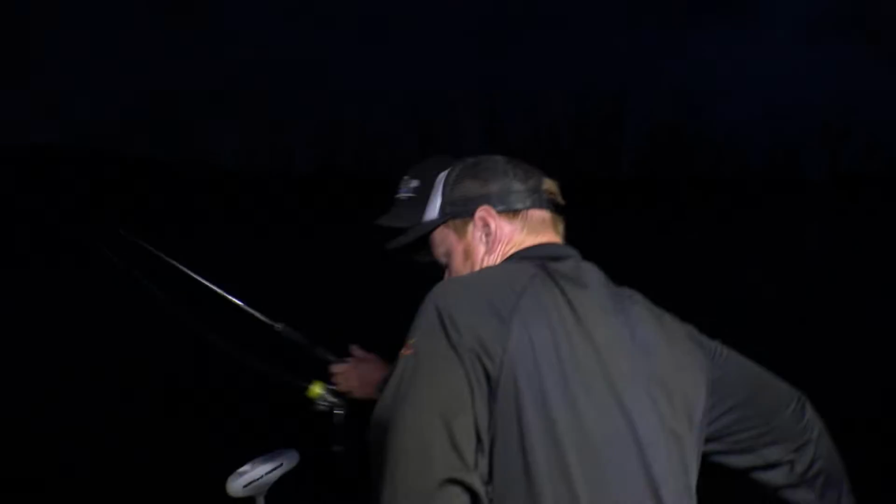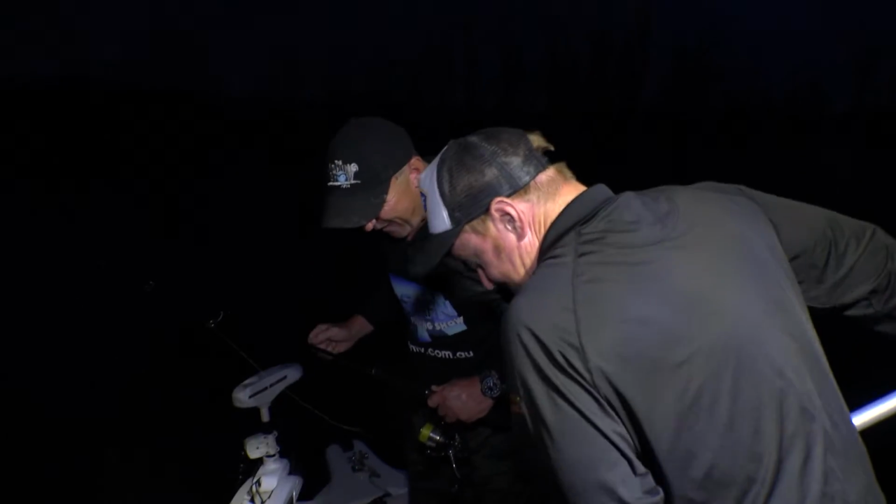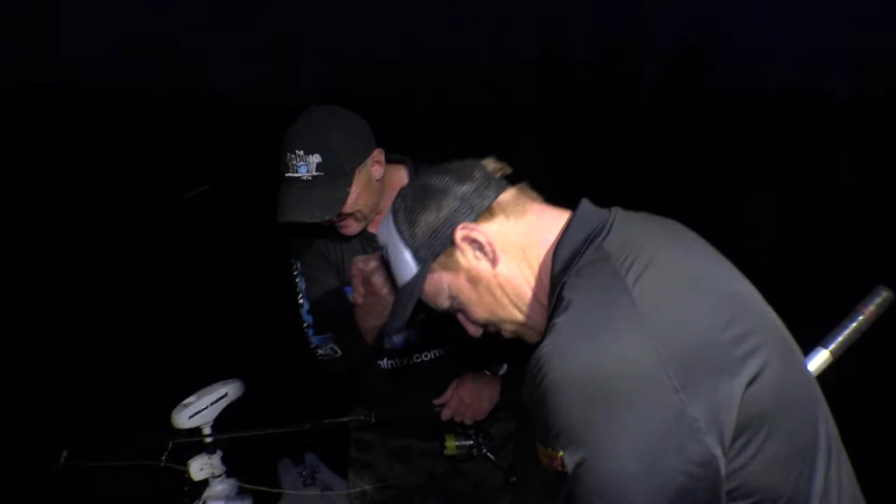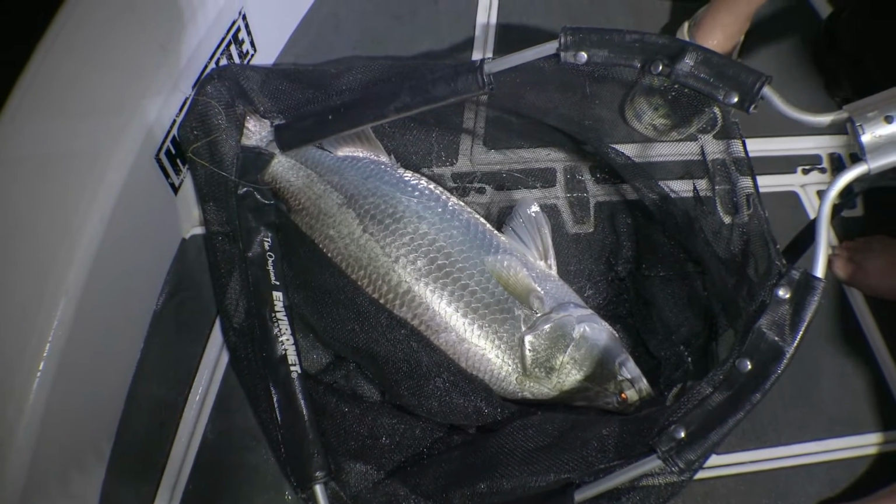Oh, he's a little smaller model, mate, a little bit easier to handle in this timber. There we go. Oh, got him. Yeah, baby. Oh, I thought you said he was small. That's still a chunky barra. That's a massive barra. Good work, mate. Good work.